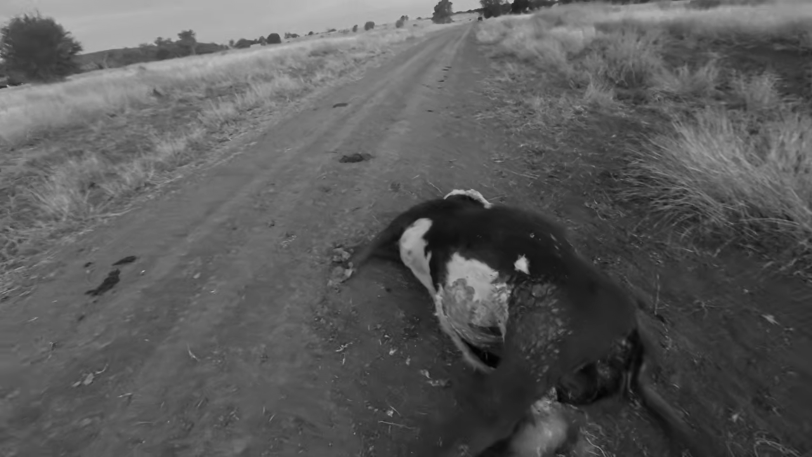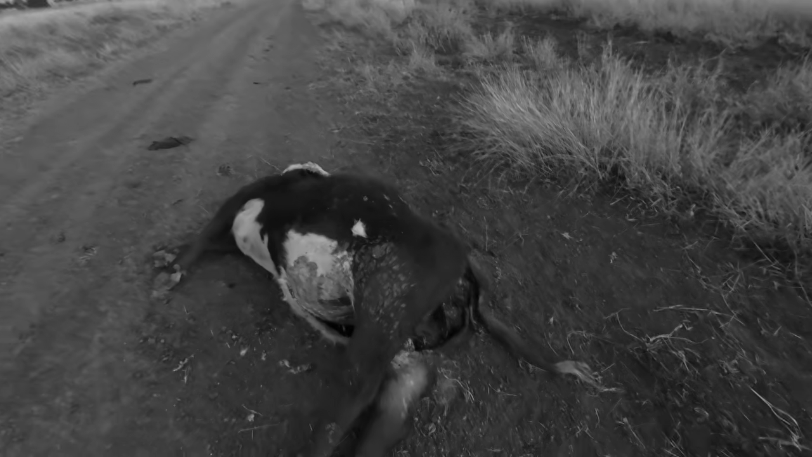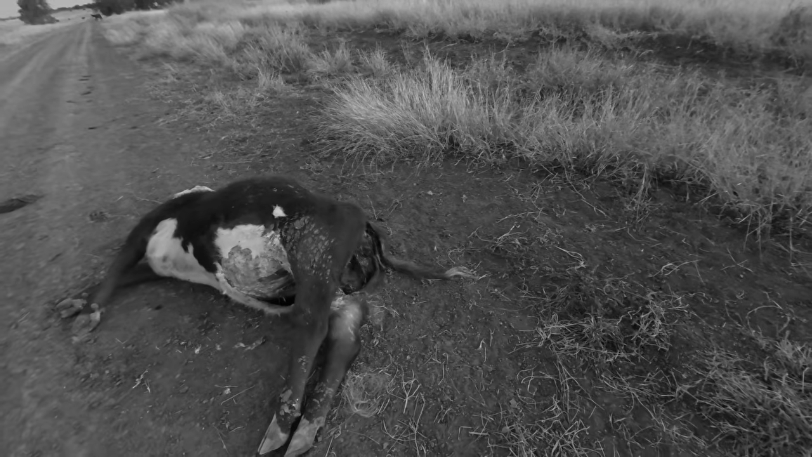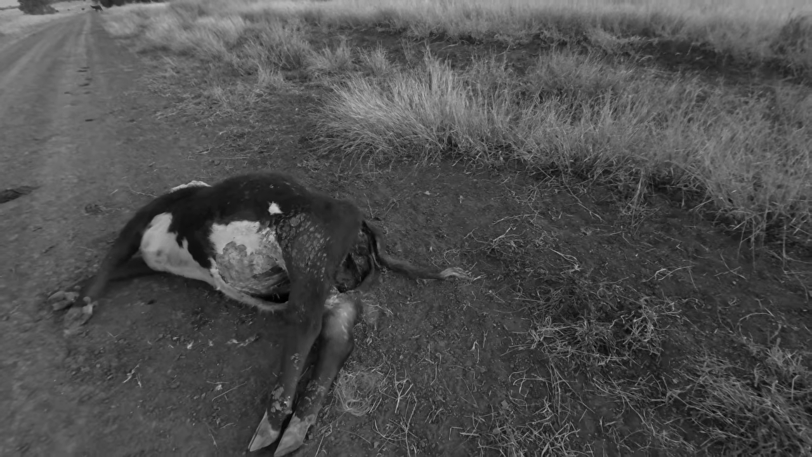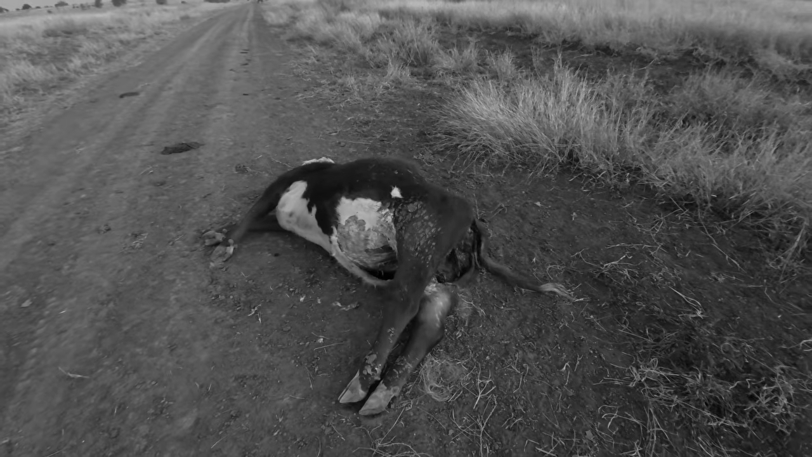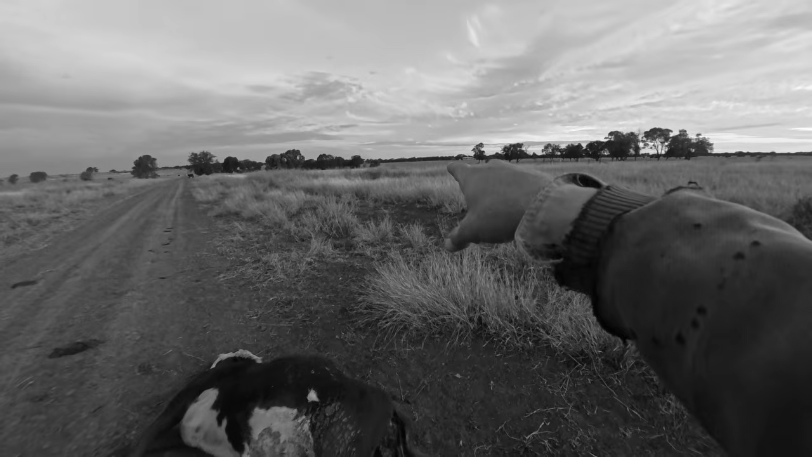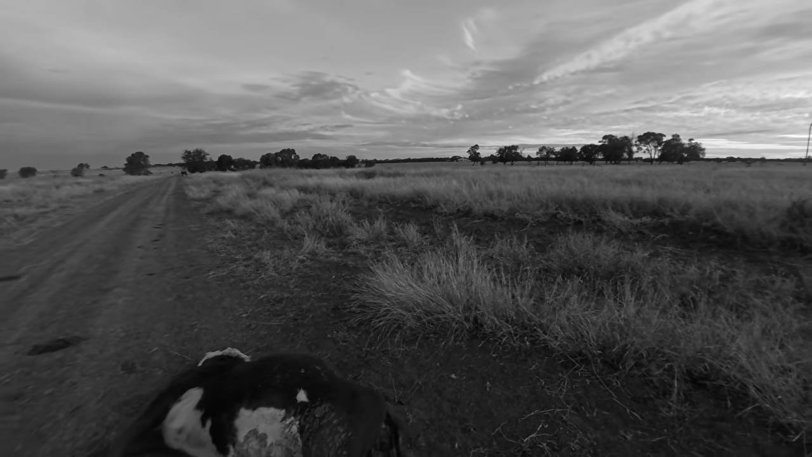I don't know, or whether it's died from something else, but it's just weird to be just dead here on the side of the track. But anyway, I better drag him off and put it somewhere where I can hopefully get a look at it from the house maybe. I might drag it up here a bit so I can look down to see if there's anything here from the house.